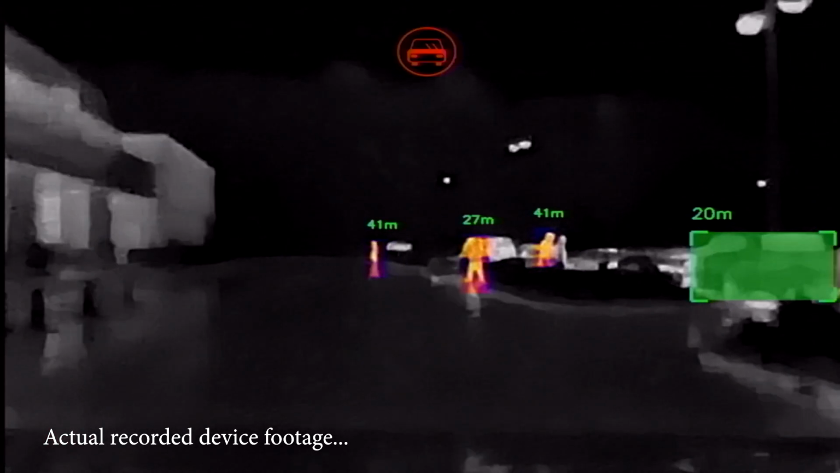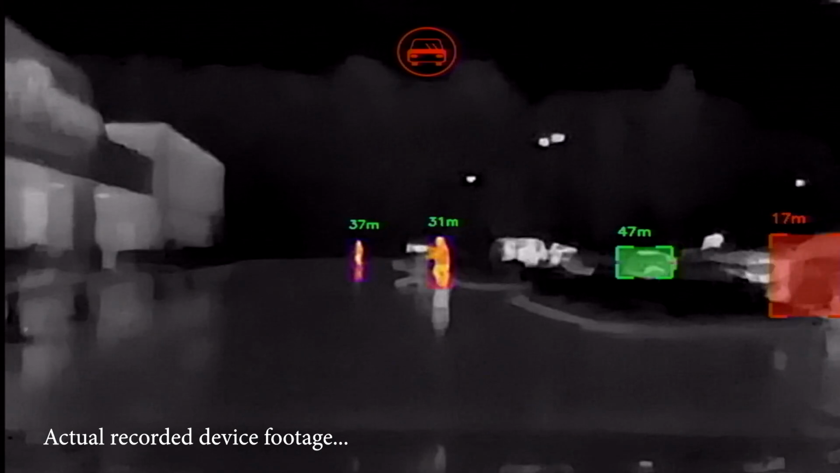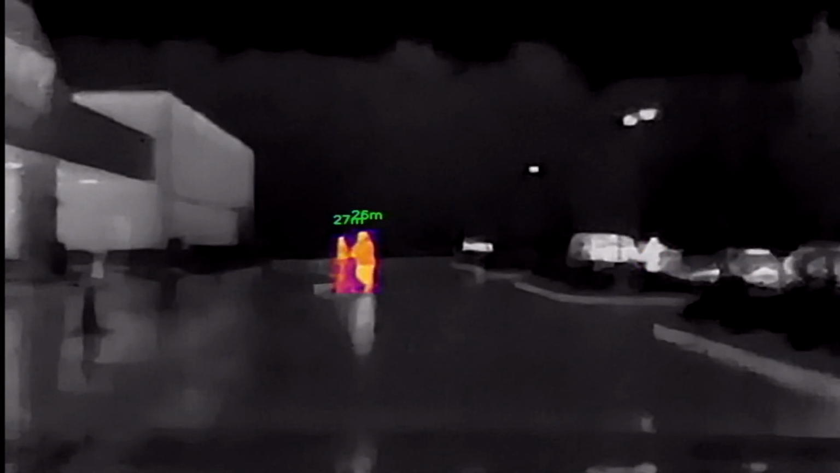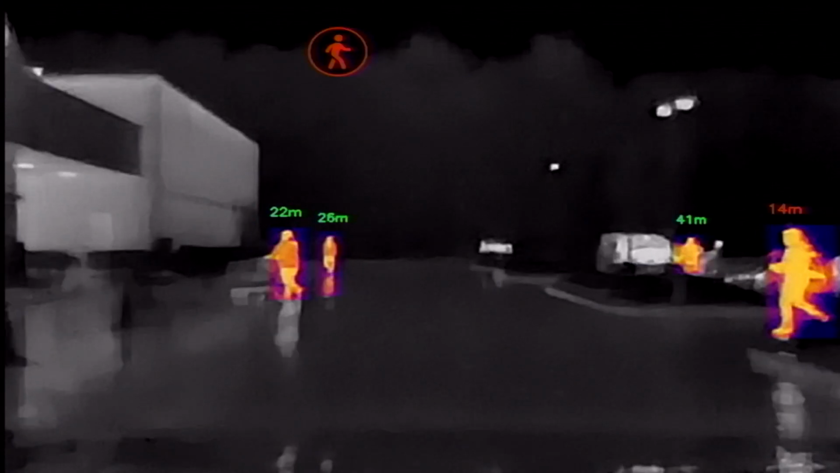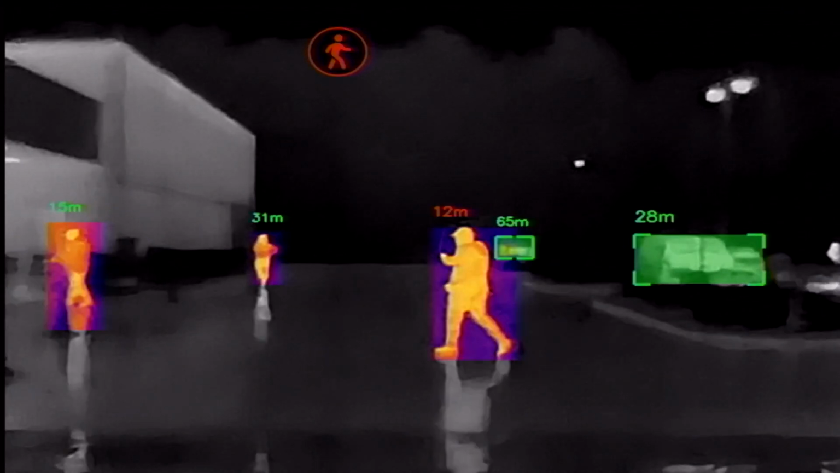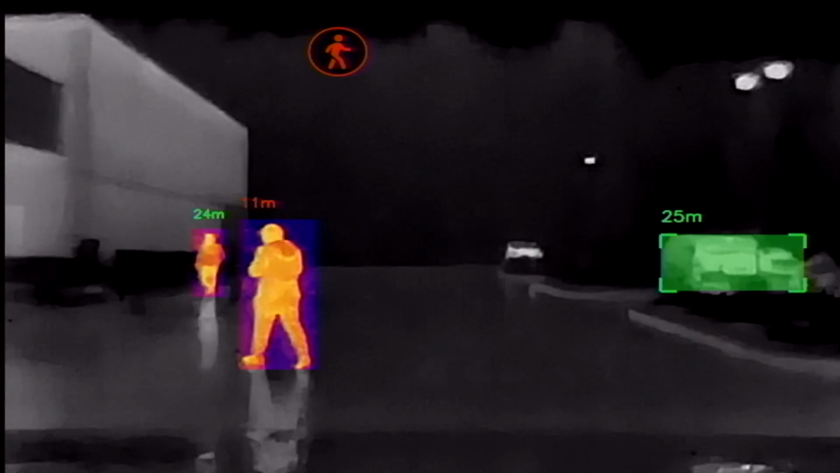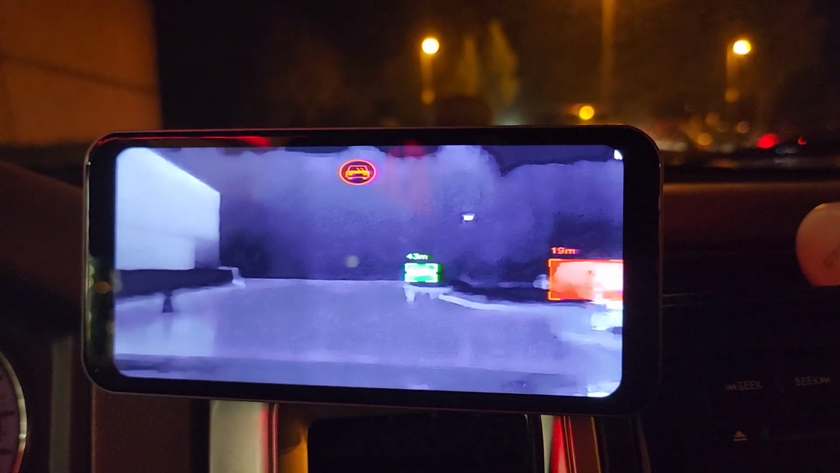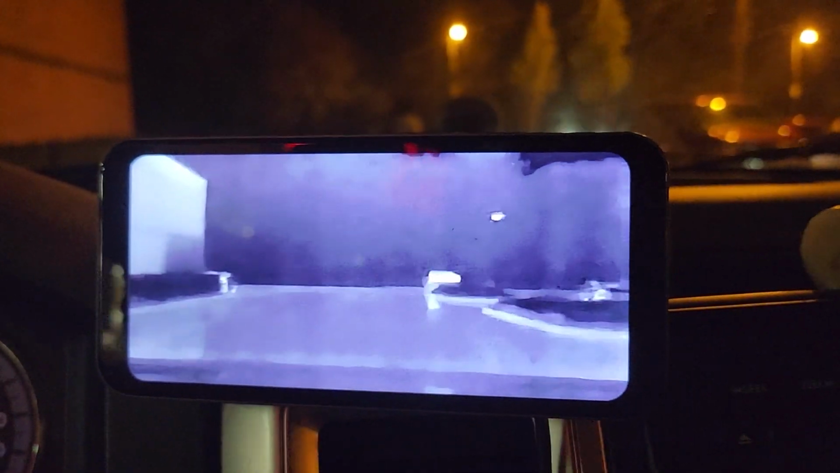We're gonna have a couple of people crossing in front of me. Yep, there we go. So now we got pedestrians. You can see their distances. You can see that they're pushing shopping carts. This guy walking in front of me here, it's literally lighting everything up. So if you didn't have the ability to see clearly with your bare eyes, this is absolutely going to do it.